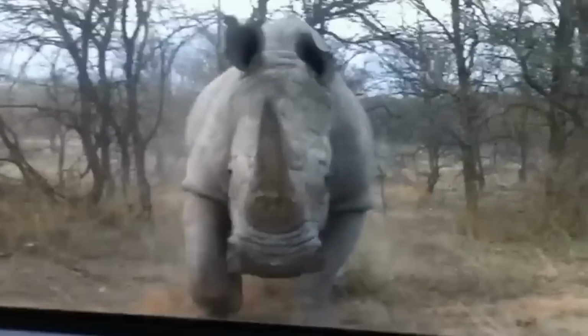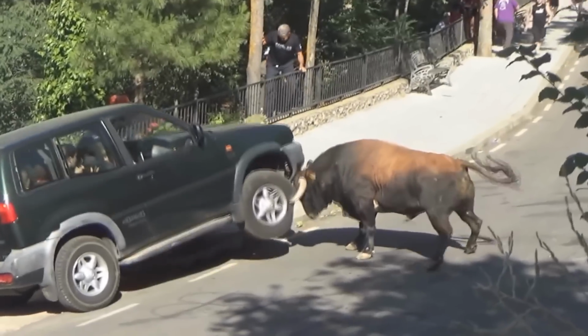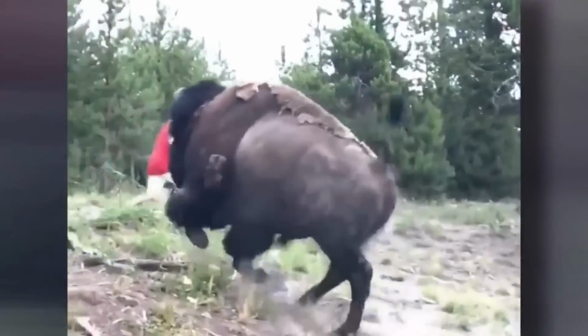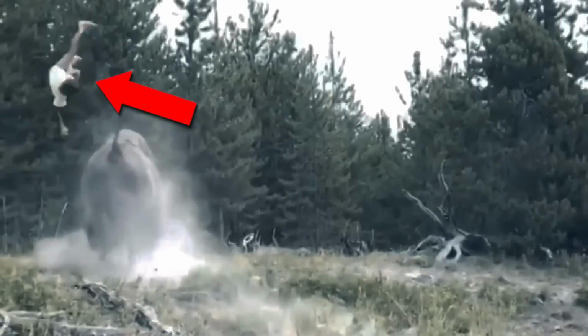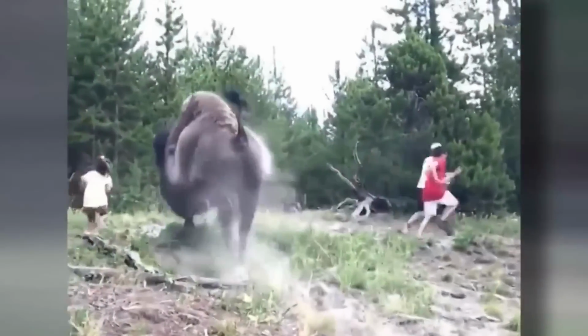Wildlife warning. When wild animals feel threatened, they can turn deadly. This terrifying scene in Yellowstone National Park is a stark reminder to keep a safe distance. A bison, feeling cornered by a crowd, charges and launches a 9-year-old girl into the air. The shocking video shows the chaos as people scramble to get out of the way.